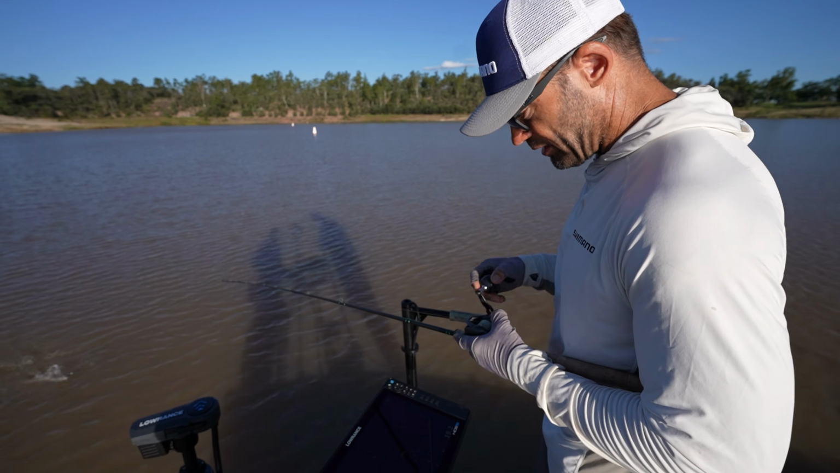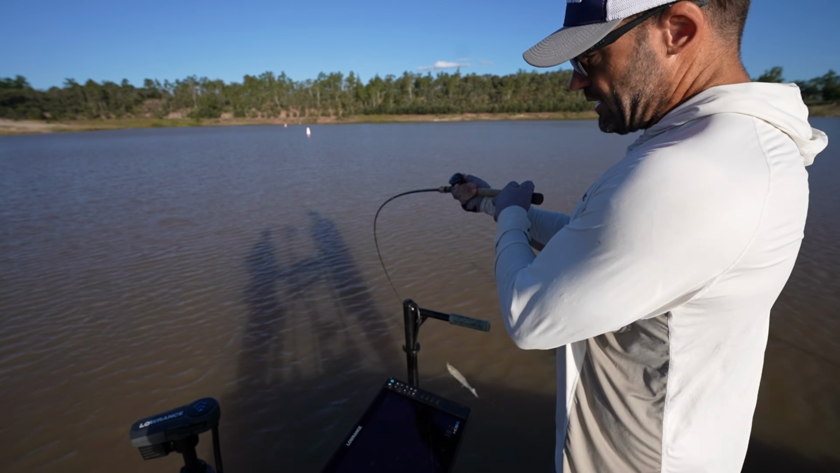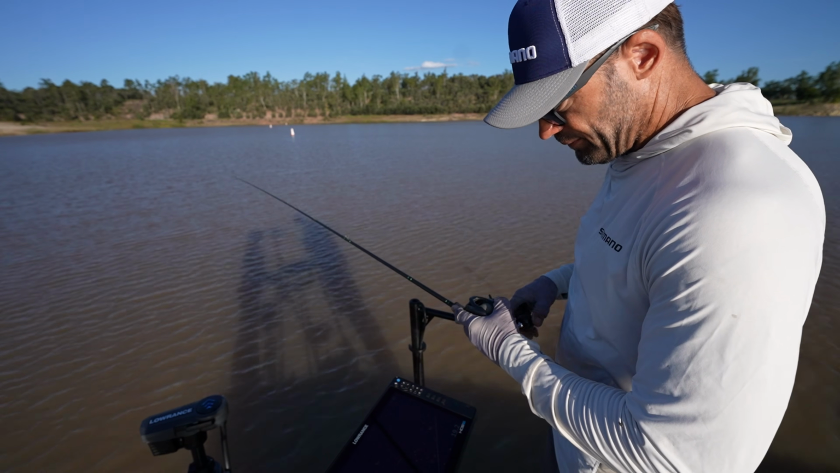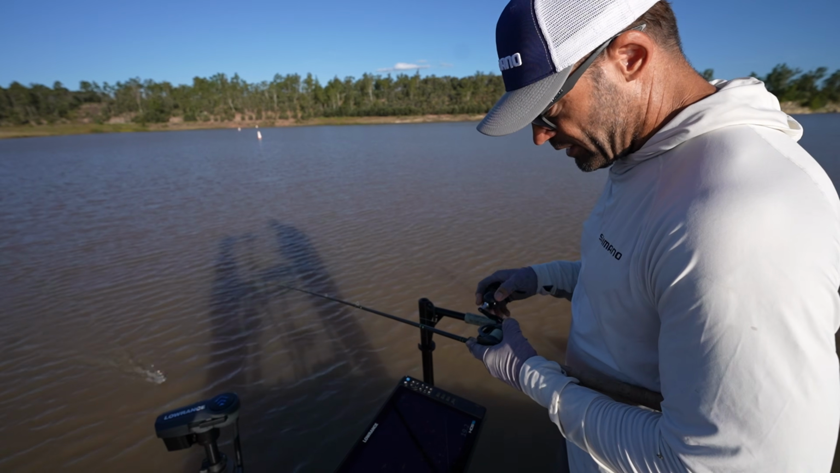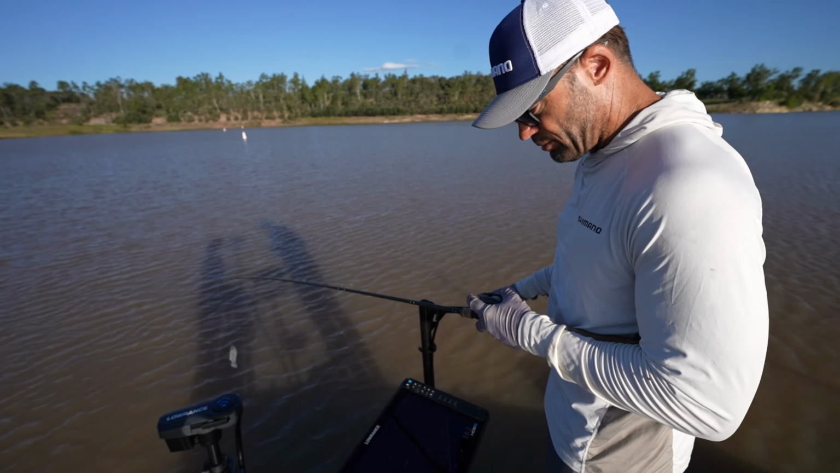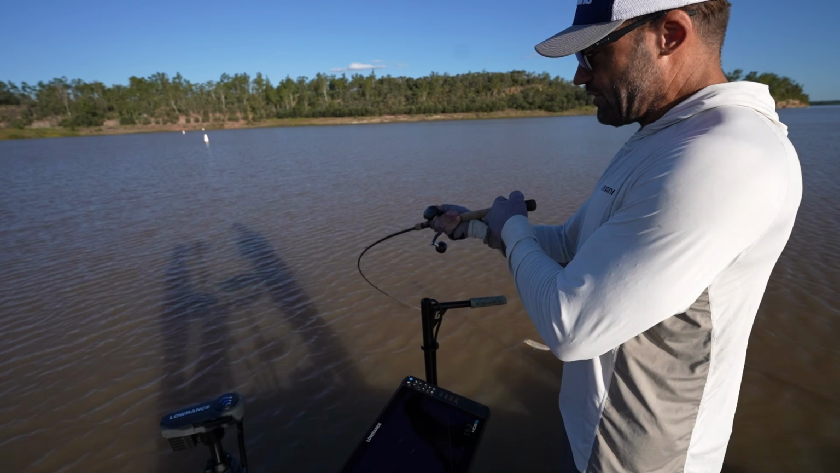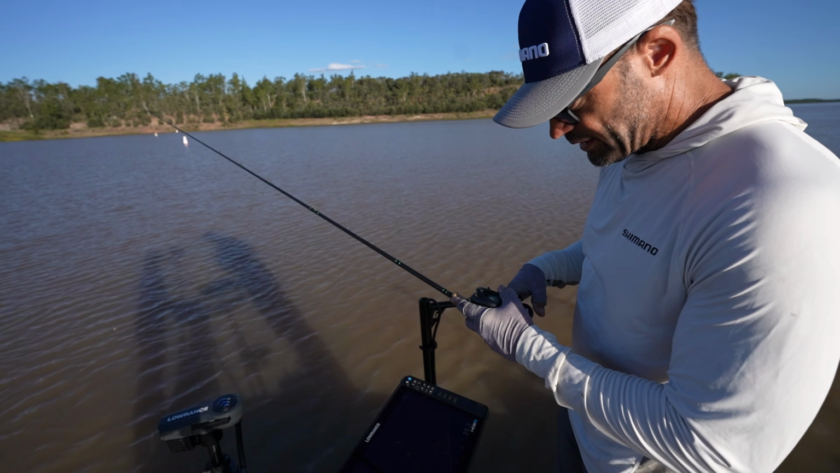What I like to do is cast about 5 meters past a fish, typically underhand cast to try and minimise the noise from the landing, and then swim the lure past the nose of the fish anywhere from 1 to 2 meters if it's like clear water and they're interested. If they're not interested at all, you literally need to put it right on their nose.